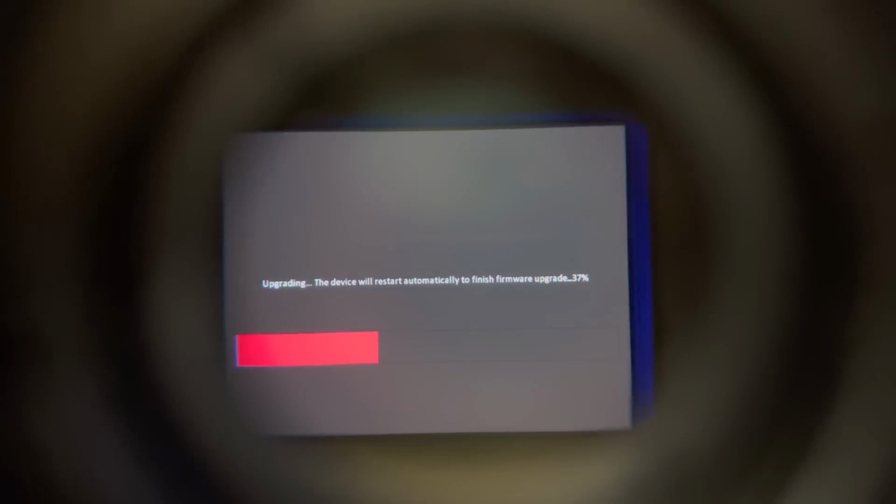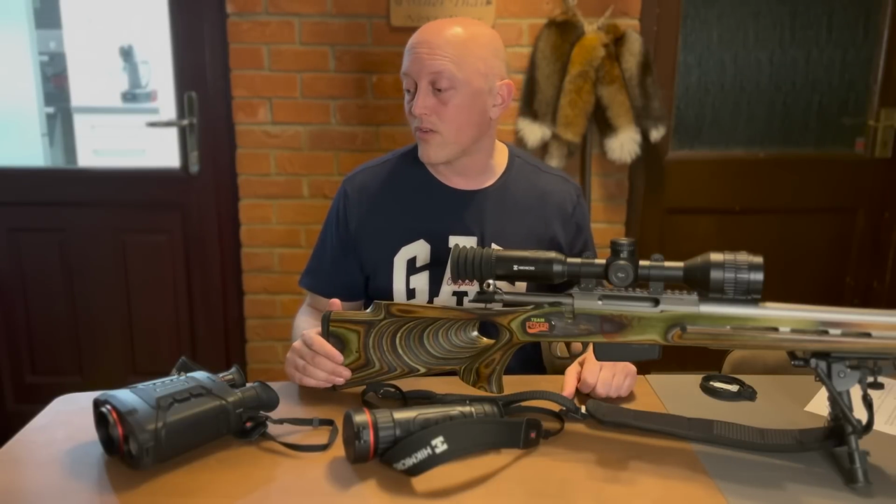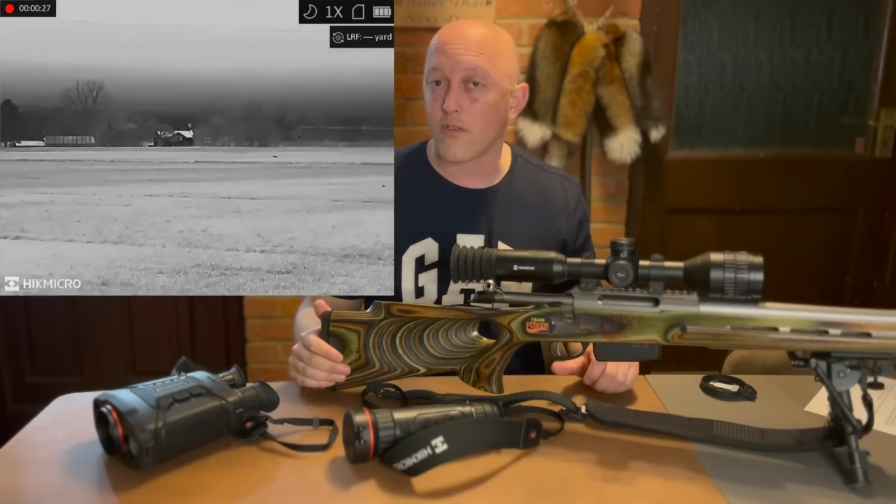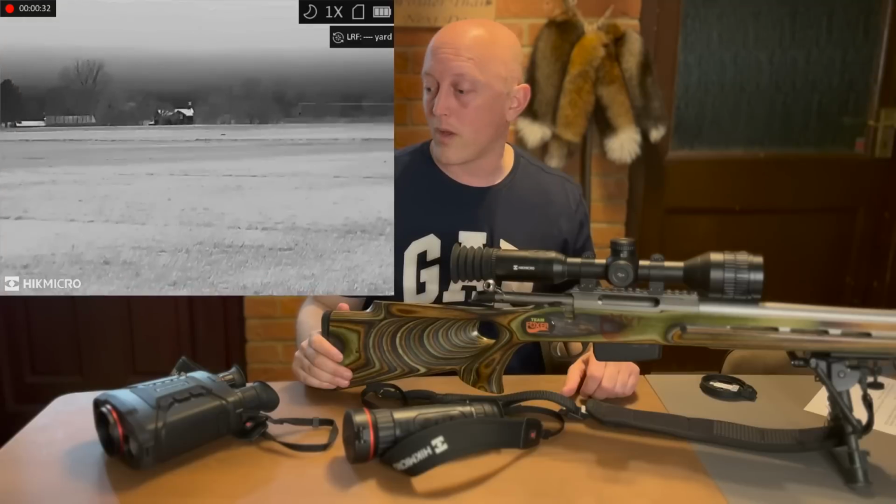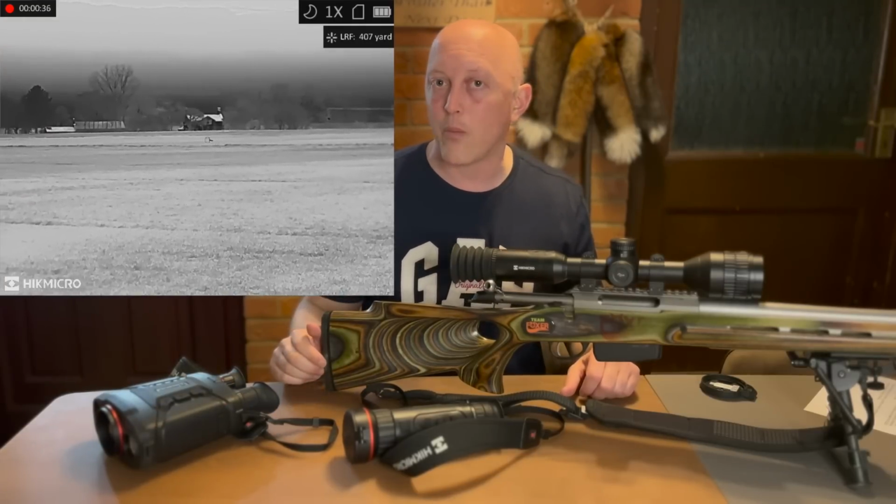I did manage to see a fox, wasn't interested in the call whatsoever, as they often aren't at this time of year, but I did see it initially at just over 400 yards, I think it was, and then certainly tracked it well past the 600 yard marker. Could see him plain as day, so I'm very much looking forward to getting out with those properly.